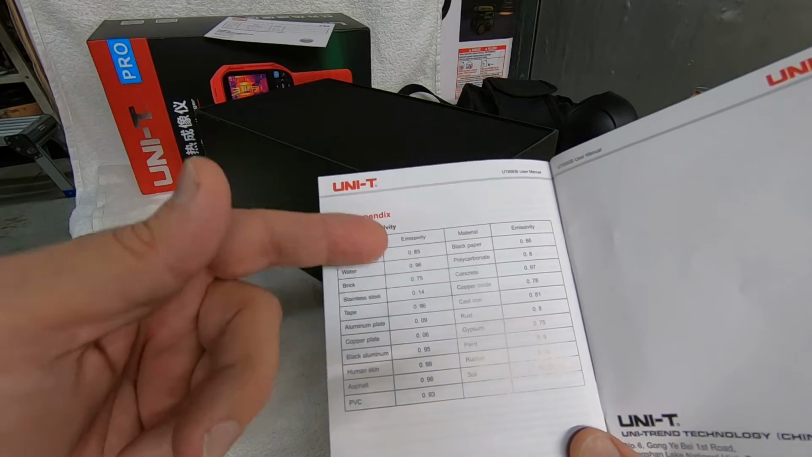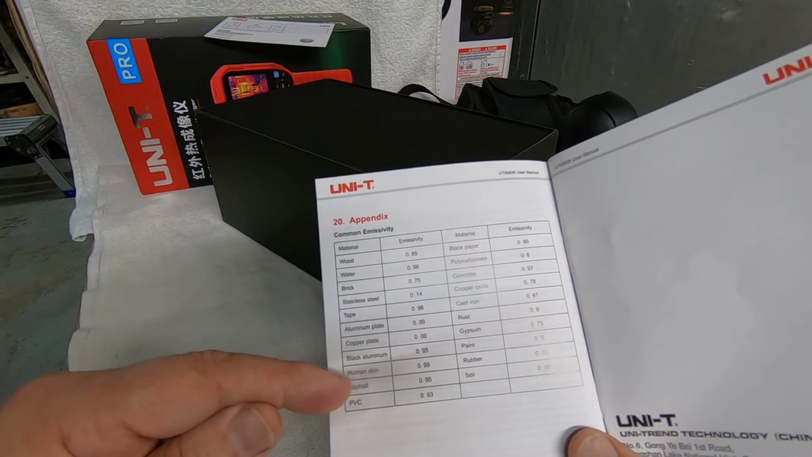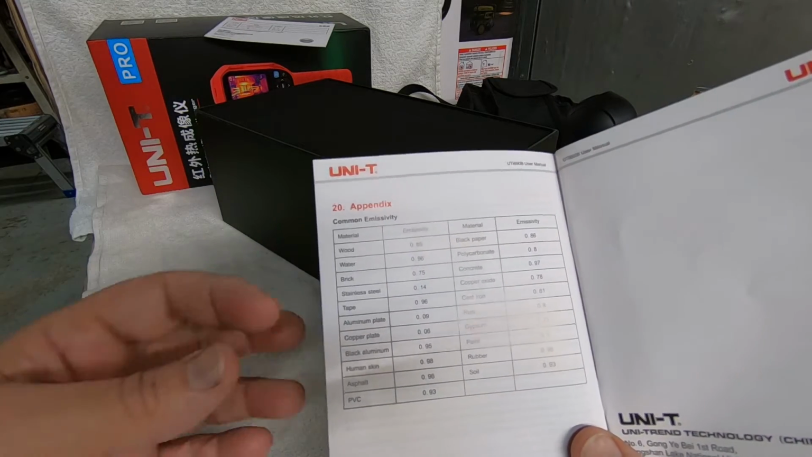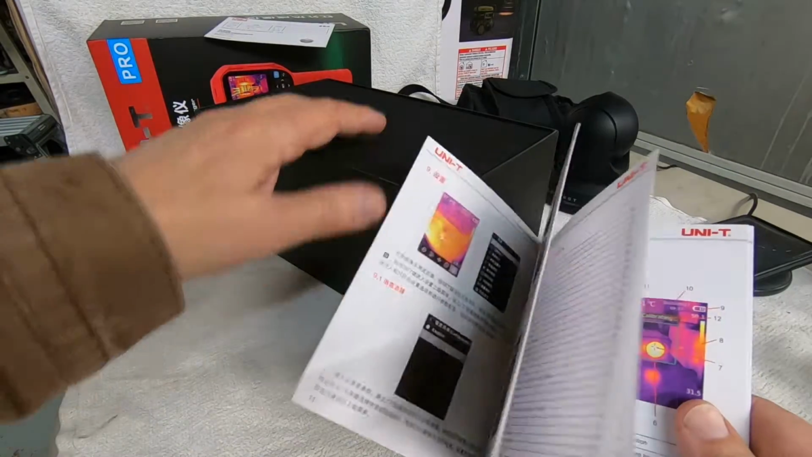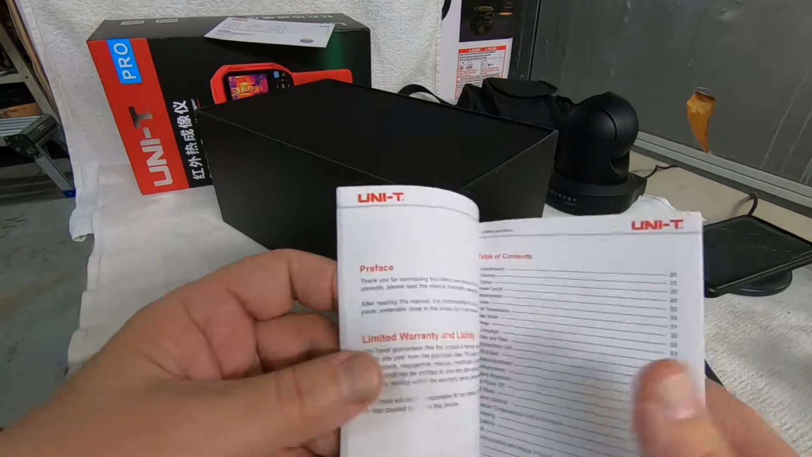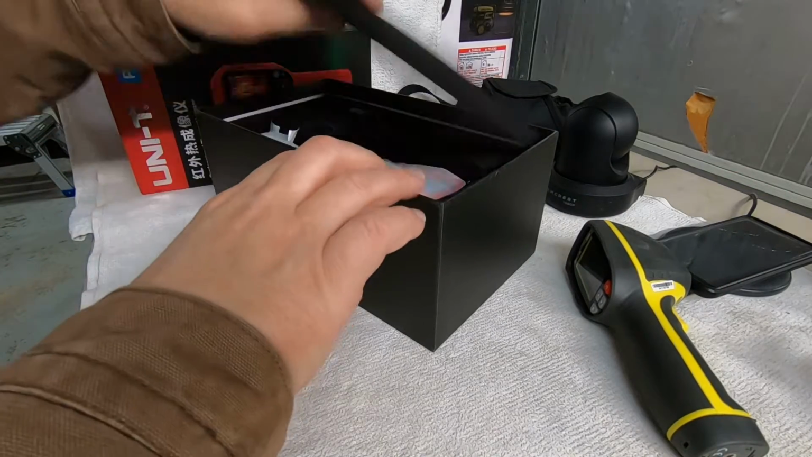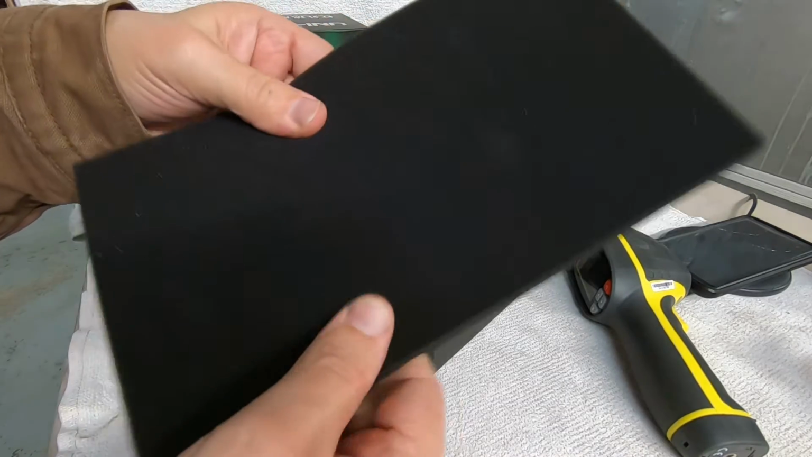But like I say, it'd be nice if this was a built-in function in the settings to where you could scroll through, pick out, for instance, human skin, 0.98. You'd select that, and that would change it to 0.98. That'd be nice to have. Now, even on my iNova, it's the same way. It's got a chart that you've got to select the emissivity manually. But anyway, there's the manual. Let's go ahead and get to the camera. It does come in a nice box. I mean, the box is nice, and it is very well protected.